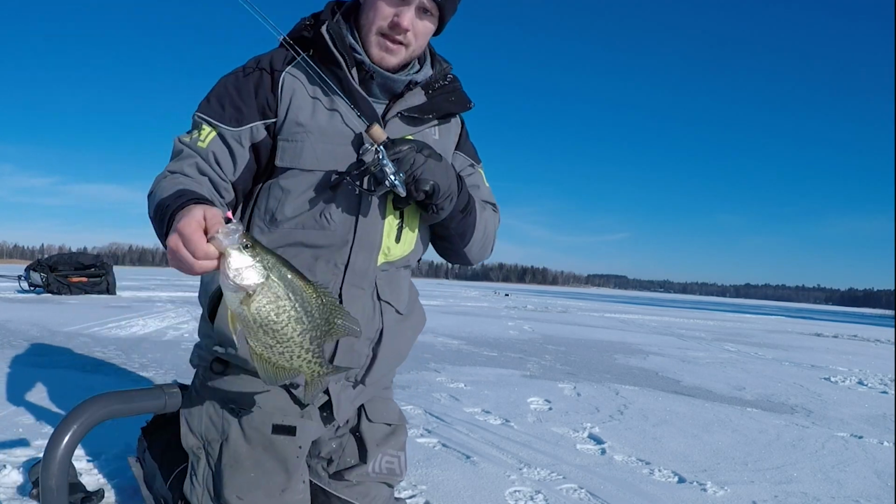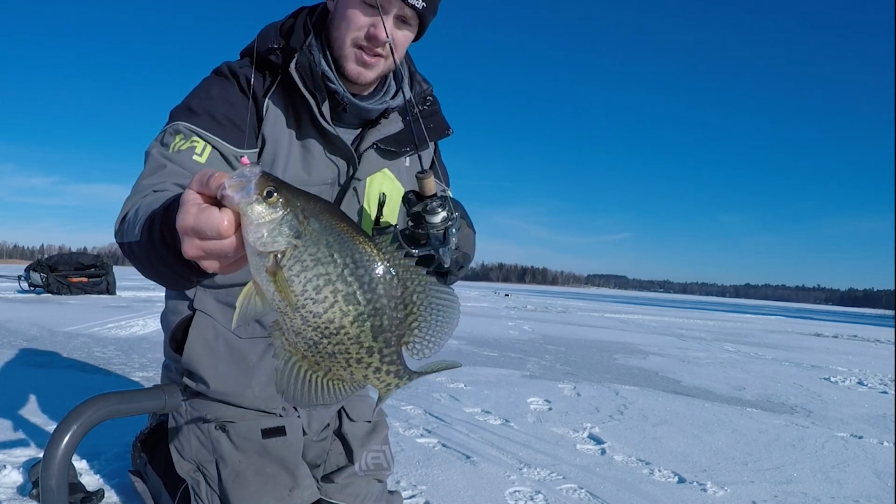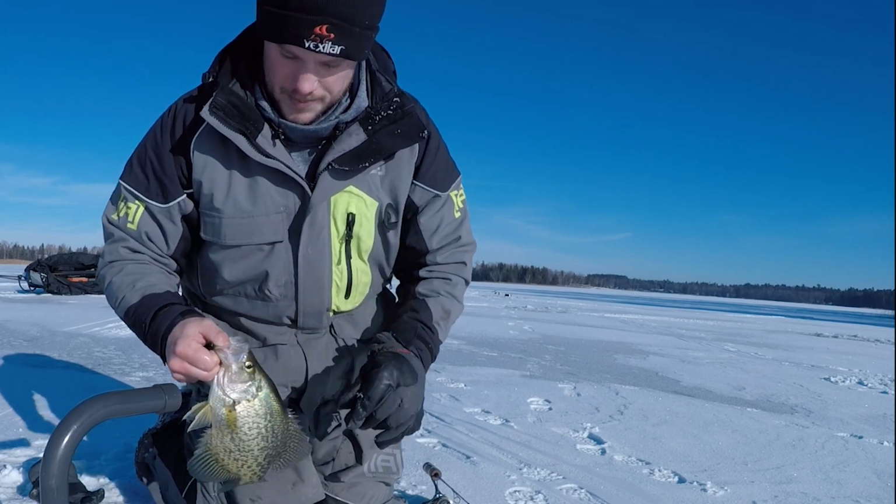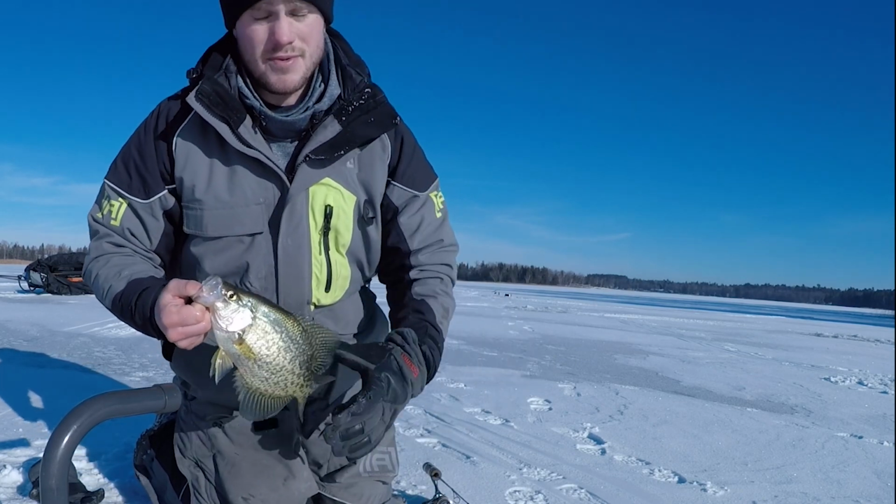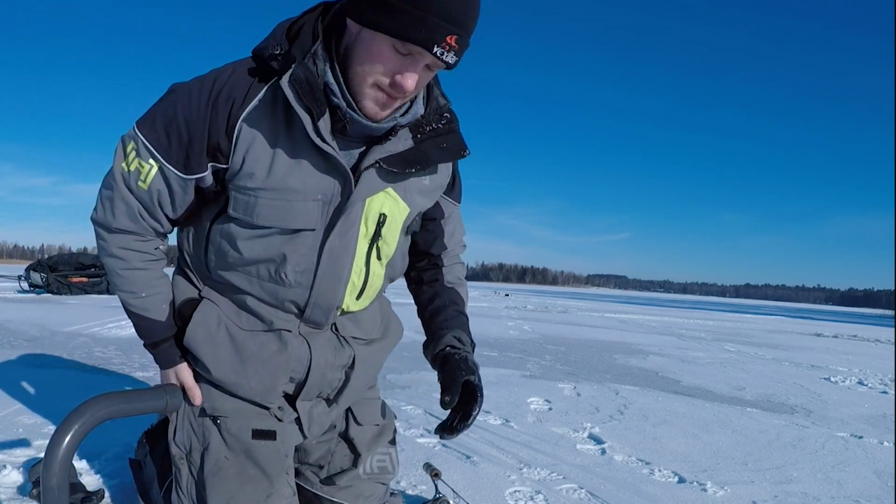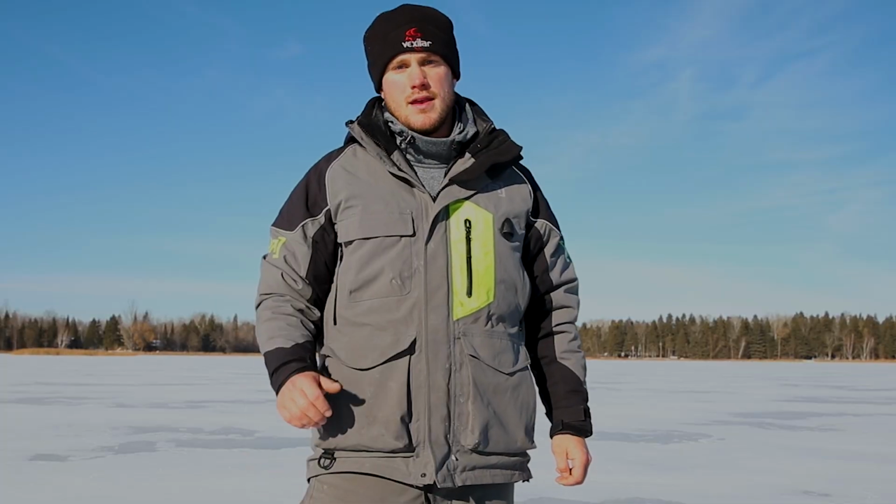Oh, another beauty. Man, all these fish have just been such good quality. So much fun. When there's an opportunity for big fish like this, I mean, don't get me wrong, anytime you're catching fish is great. Having a chance at these big pie plate crappies is just so much fun. And that is a wrap.